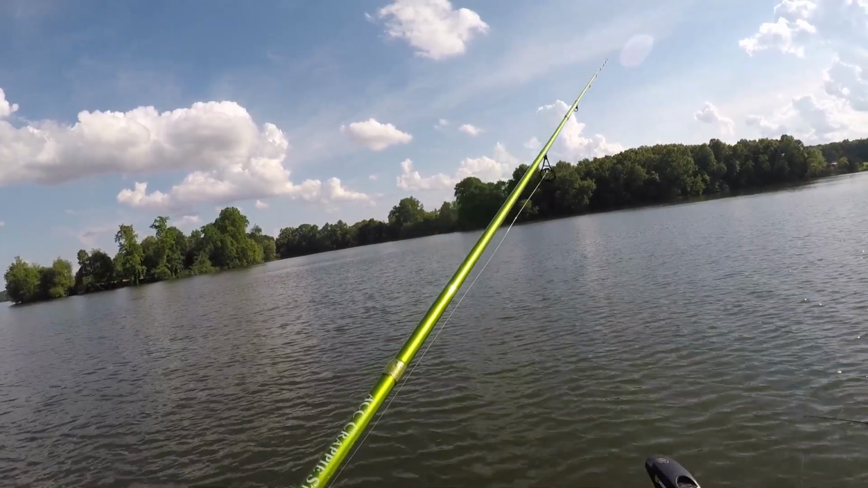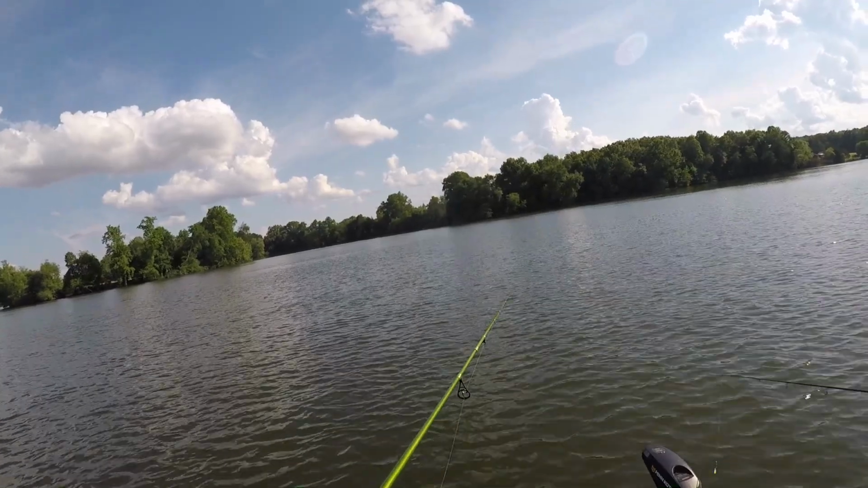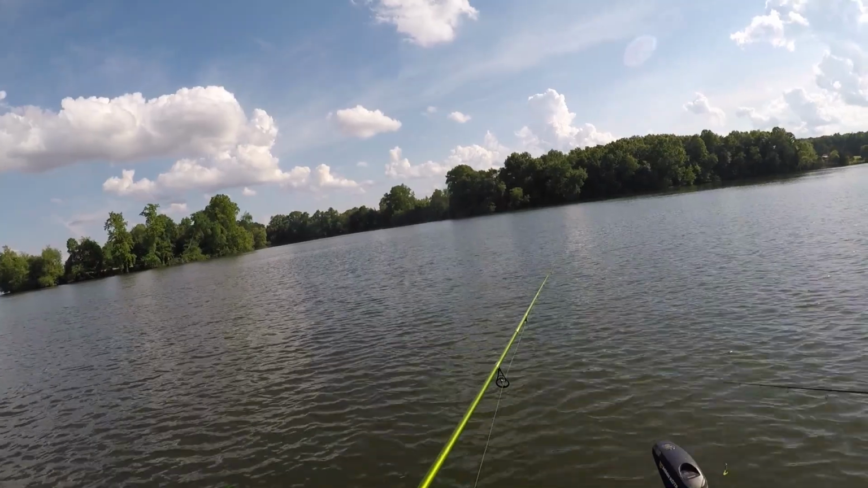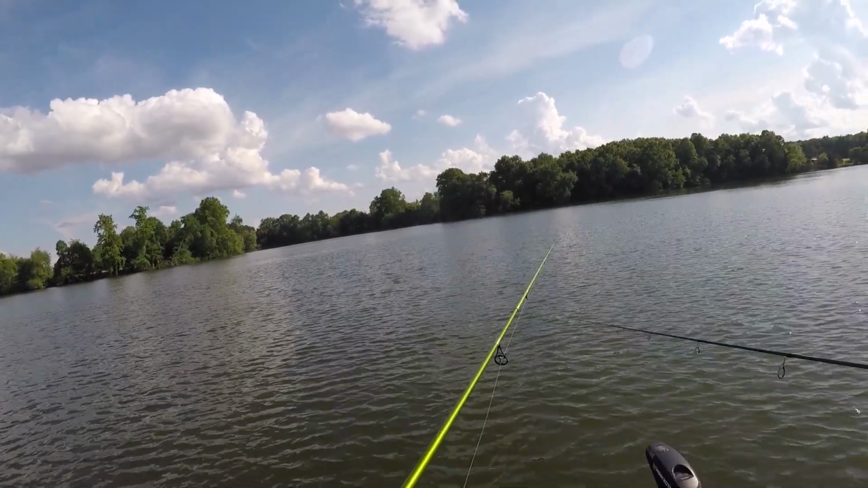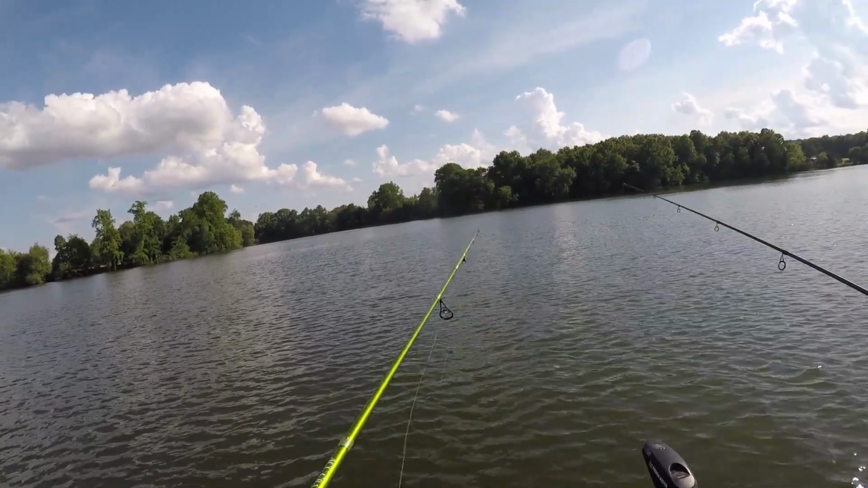I missed it. I should hit the other stuff close to the boat, but I missed. There was a peck. There was another peck. There was another one.